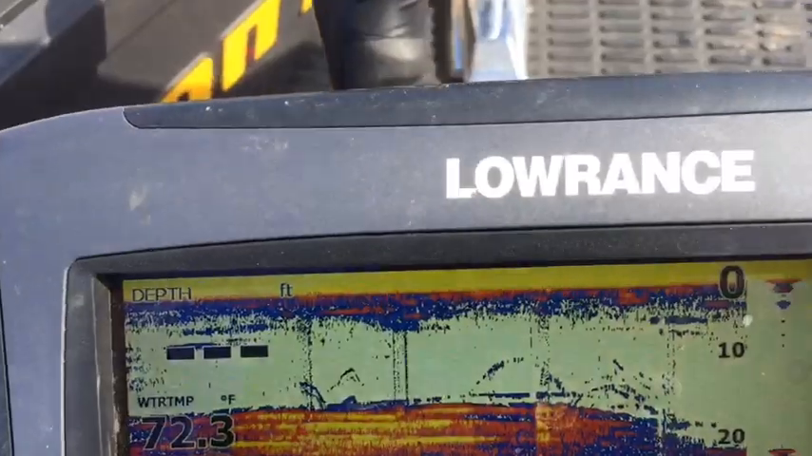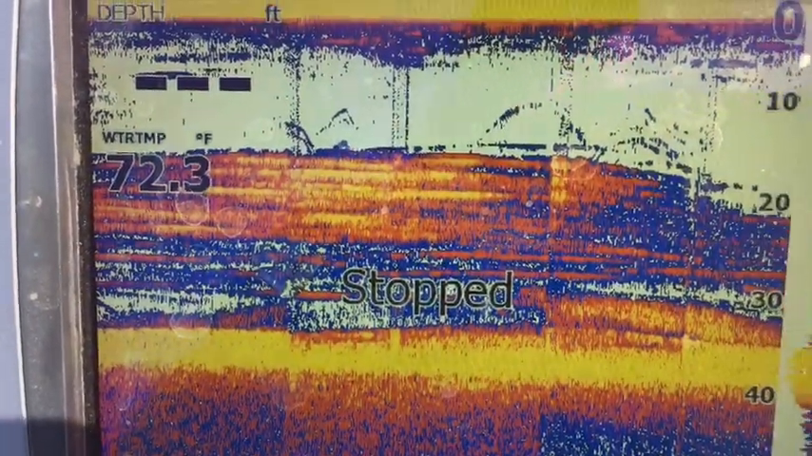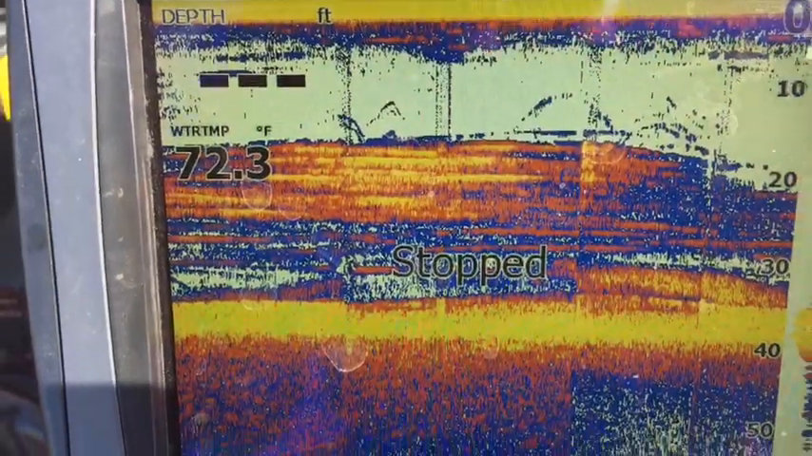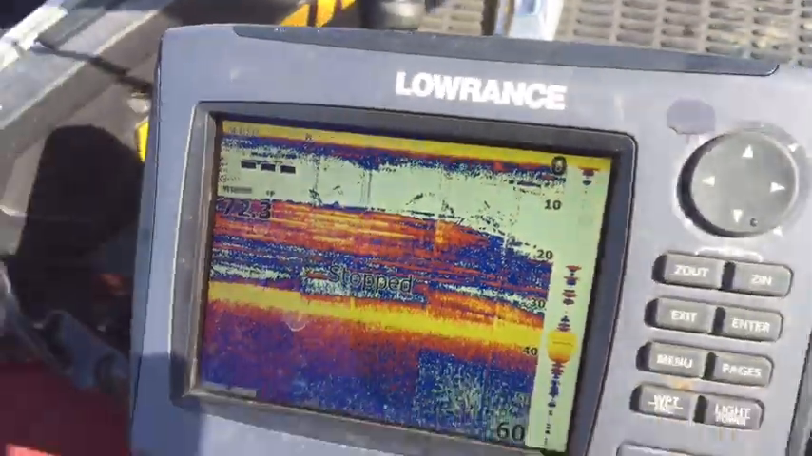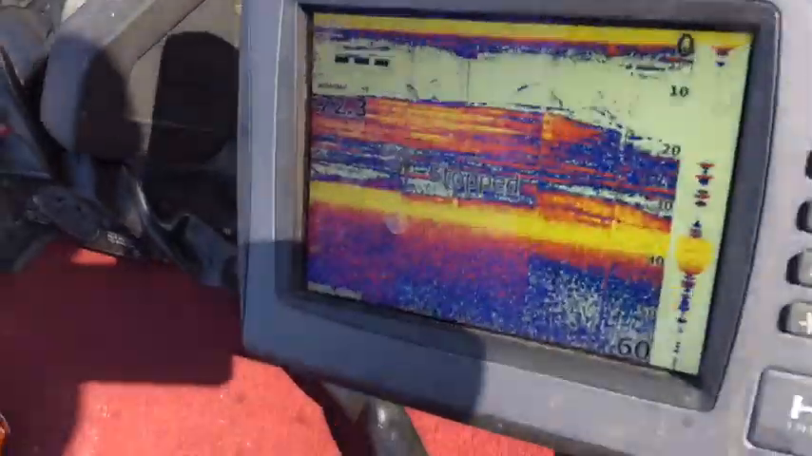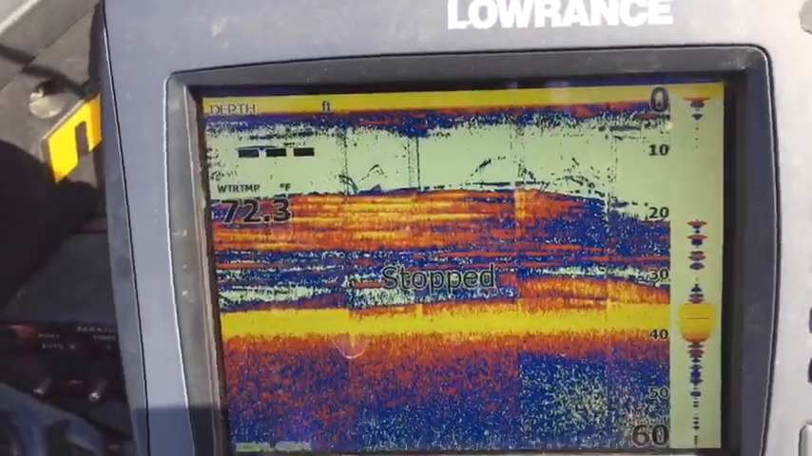If you got good sonar and you learn how to use it and you got it set correctly, you can catch a lot of fish with this equipment, y'all. They are fantastic units. That fish that I had just before this one was a lot bigger than that crappie right there.